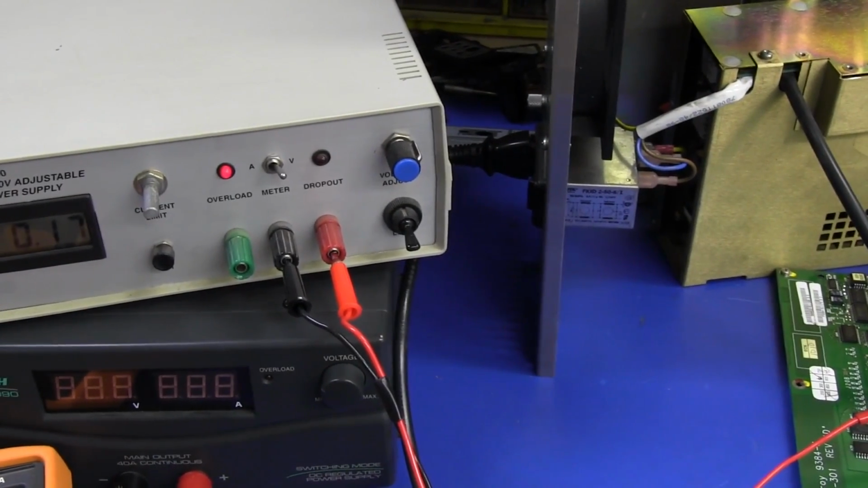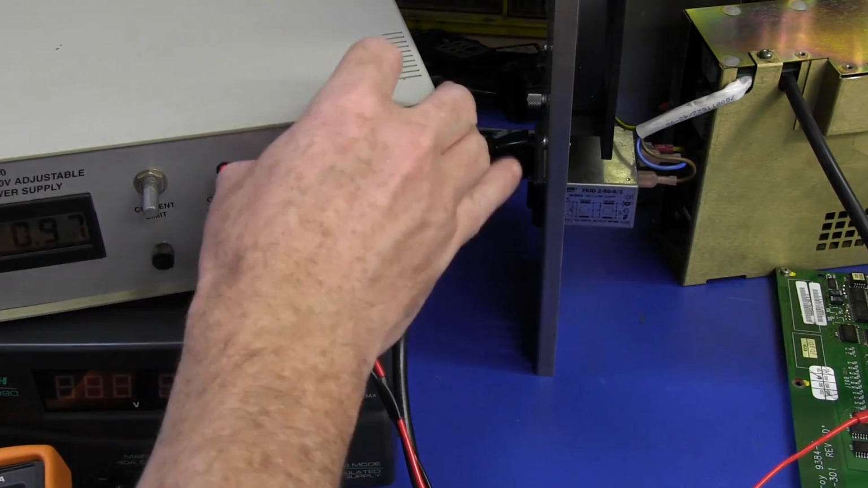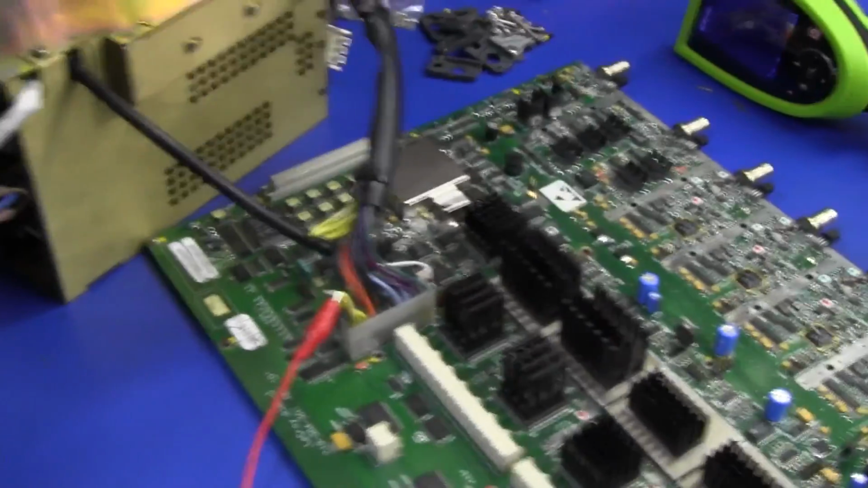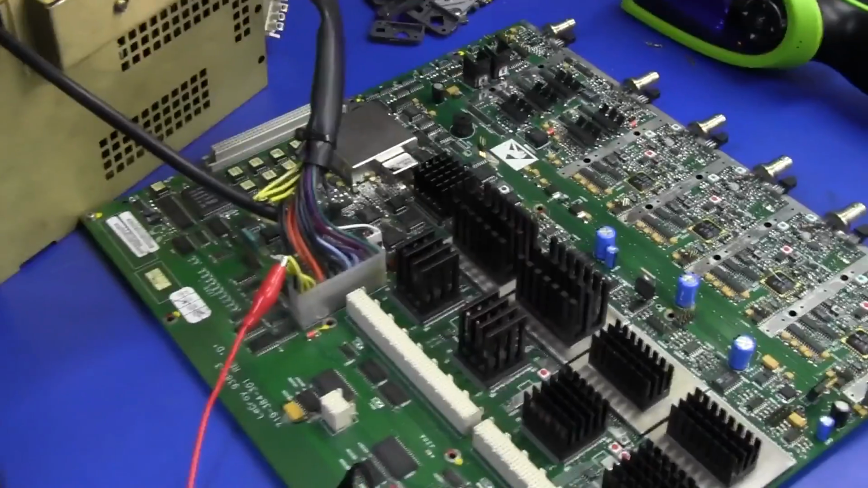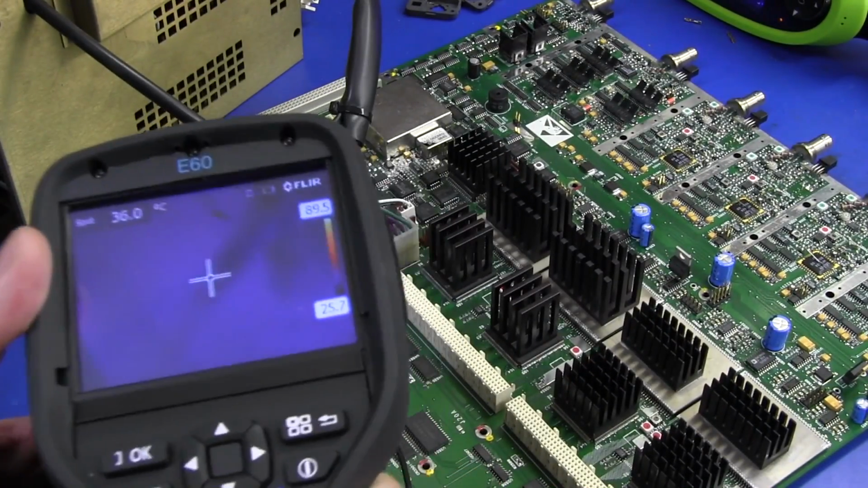Now this is interesting, check this out. I've got a constant current of 1 amp over here. So there's my constant current, and the voltage has dropped right down. Of course, it's no longer 3.3 volt. It can't provide all the, well, it's current limited, that's why.